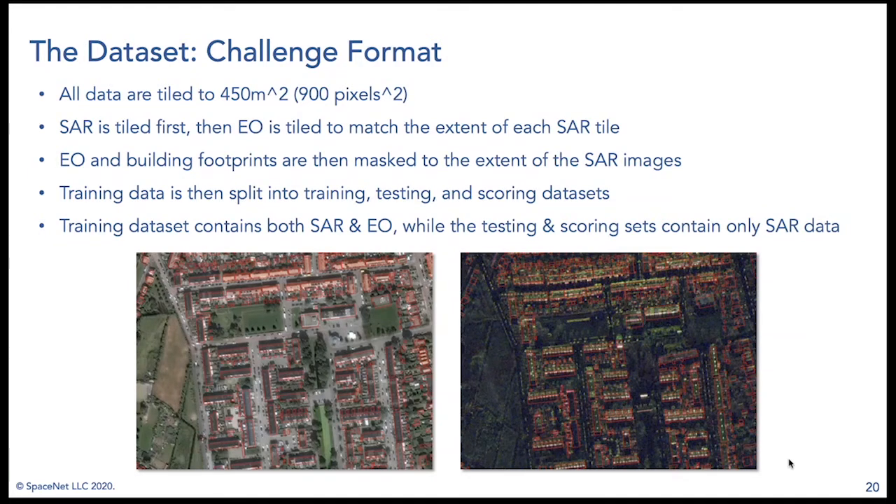Another little niche fact about this data set is that the training data set contains both SAR and EO. However, the testing and scoring sets contain only SAR data. The reason we did this is we really want to see how well algorithms can do scoring on SAR data alone. However, we also want to test if having EO data and maybe doing some pre-processing steps to transform your SAR data to look more like EO data, to perhaps pre-train your models on the EO data first before switching to SAR, to do some colorization, other interesting techniques. We wanted to test if that would really add any value.